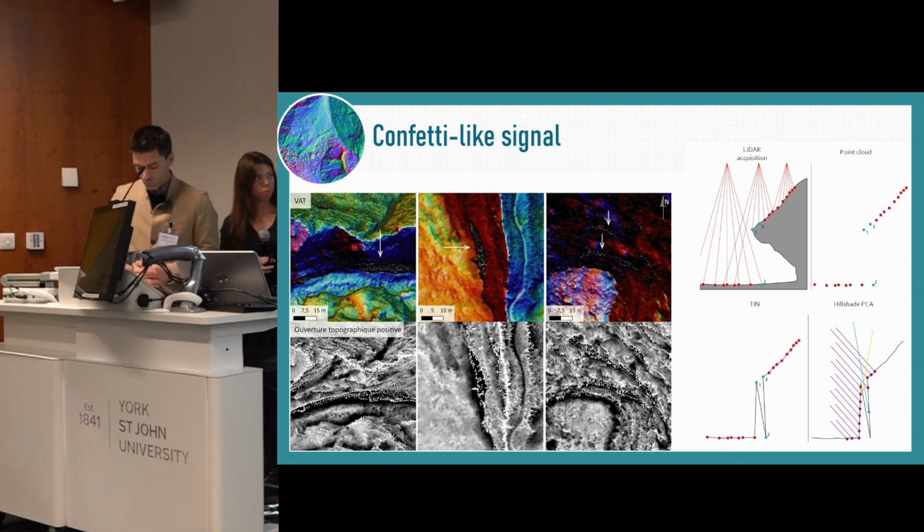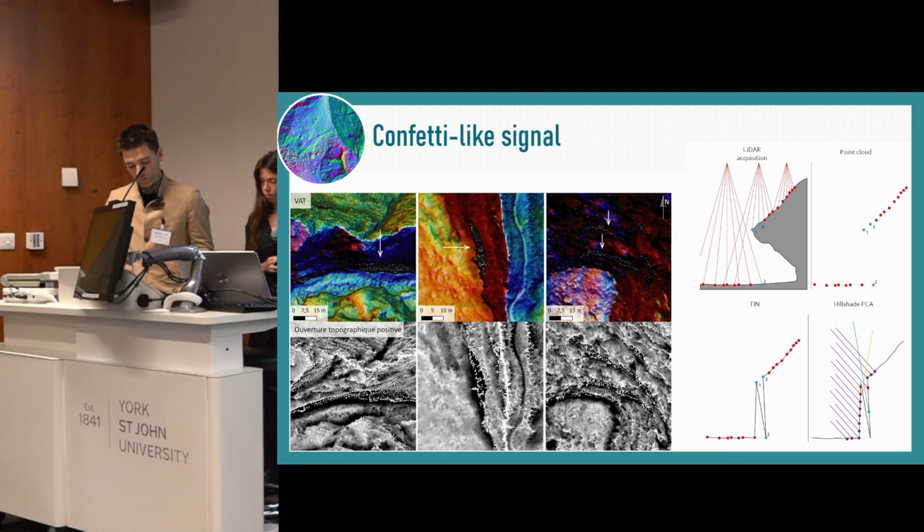Exploring the Mafate DTM with such a wide range of altitudes, we often notice an atypical signal. We call it confetti because of its appearance in the VAT. It consists of an assembly of very contrasted and colorful pixels neighboring each other.